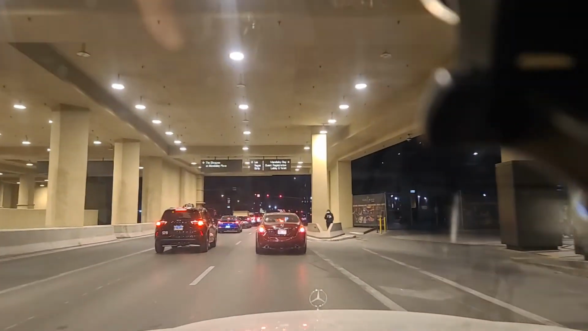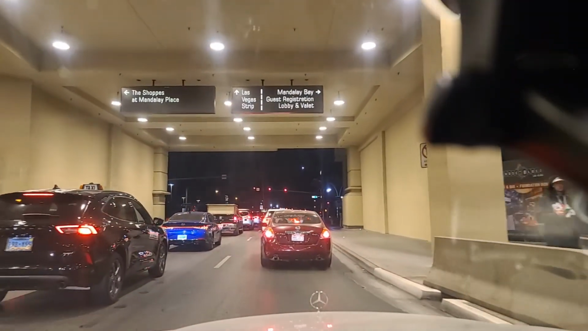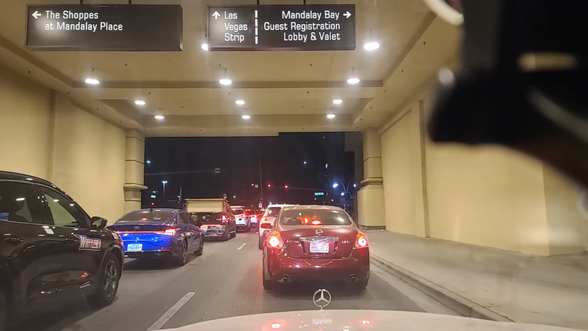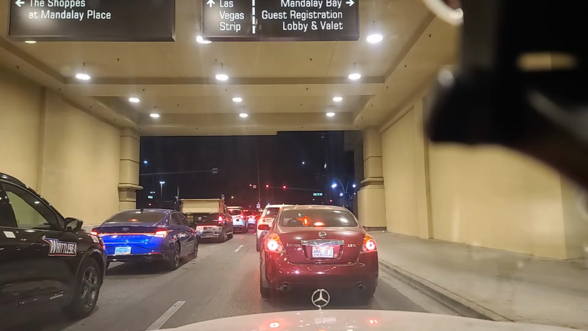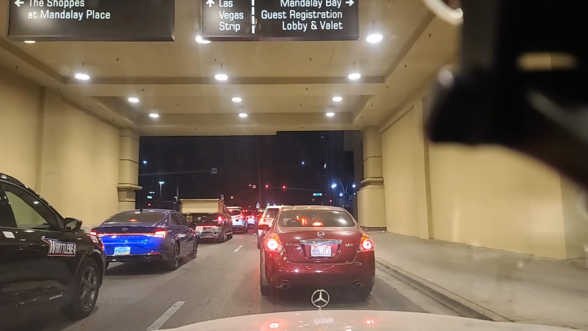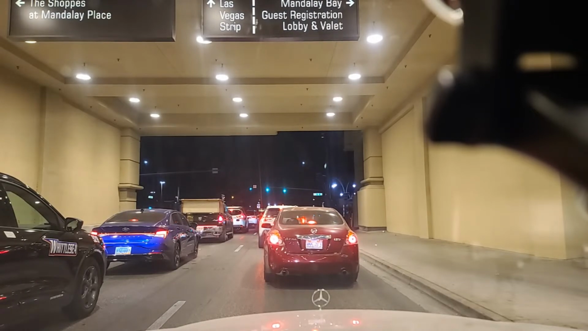Rah Rah Pub. Is that it? Maybe. It could be the Rah Rah Club. Pub. Huh. Now I have to go look again. I don't quite remember. Yeah, because they have so many shops and bars in between the properties.